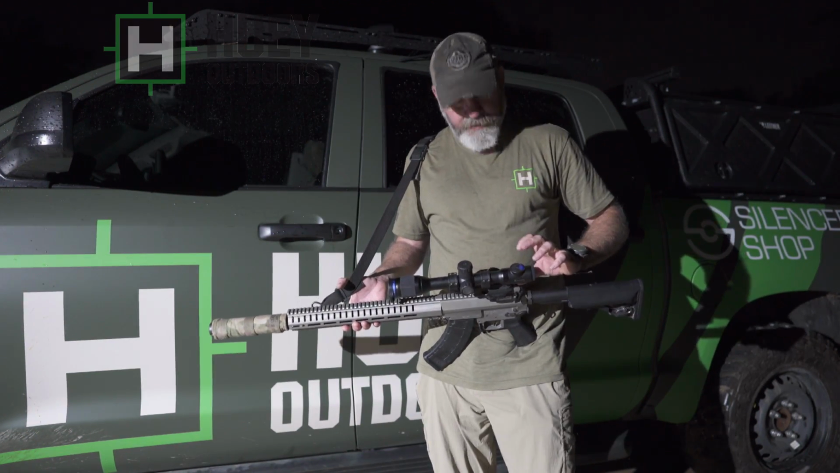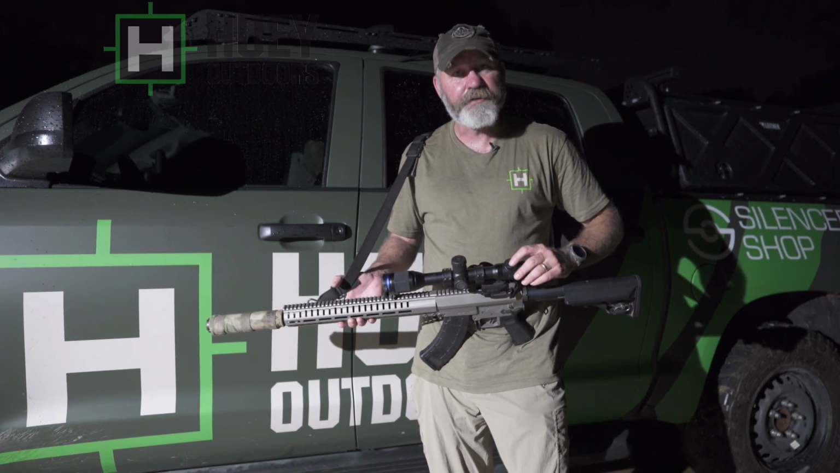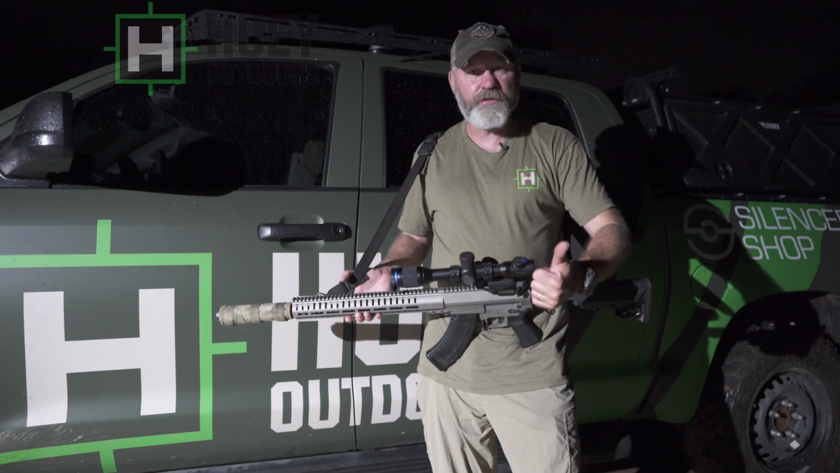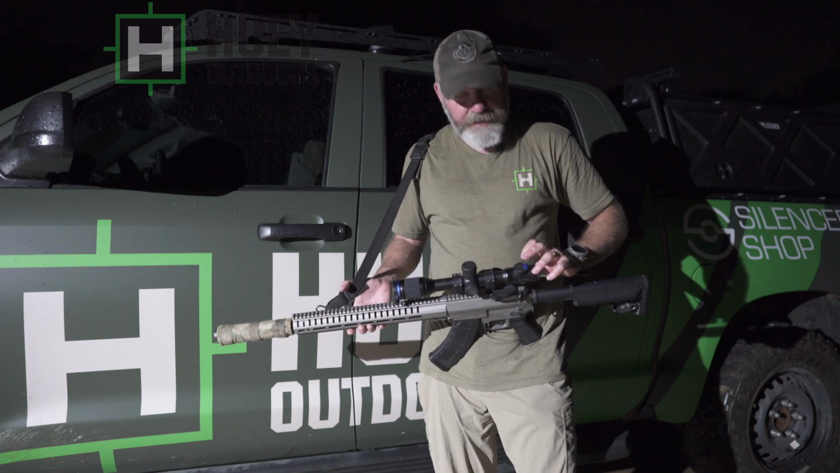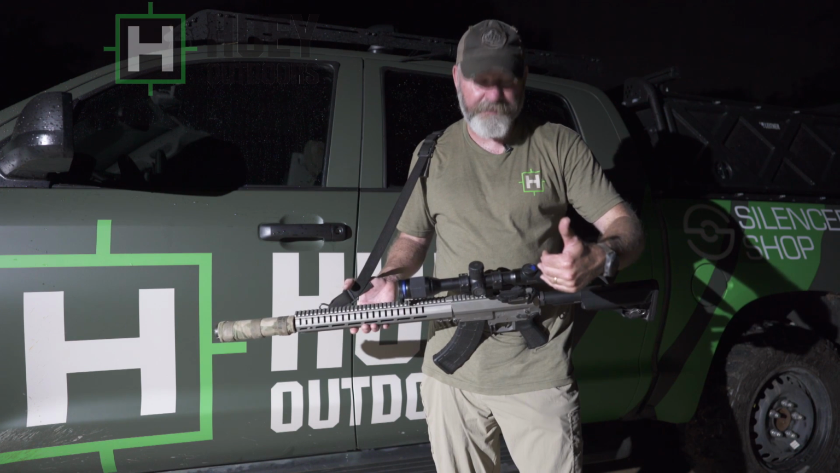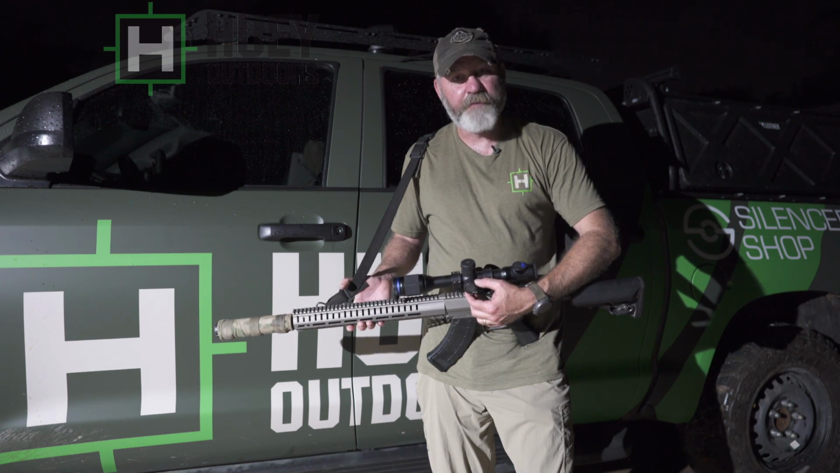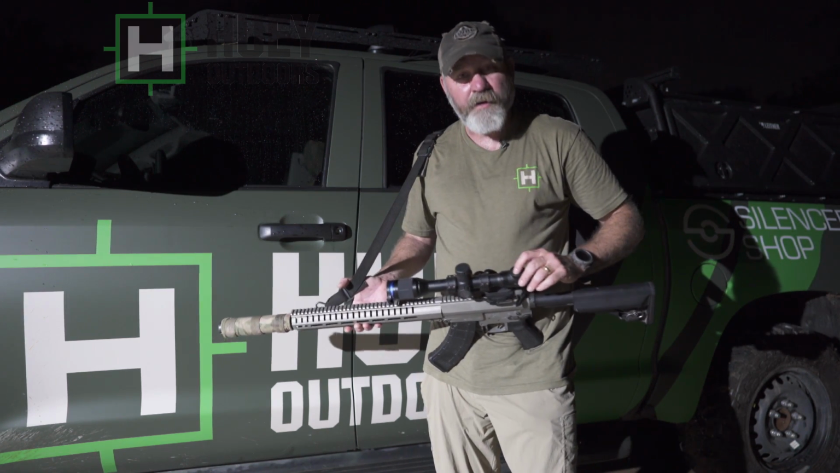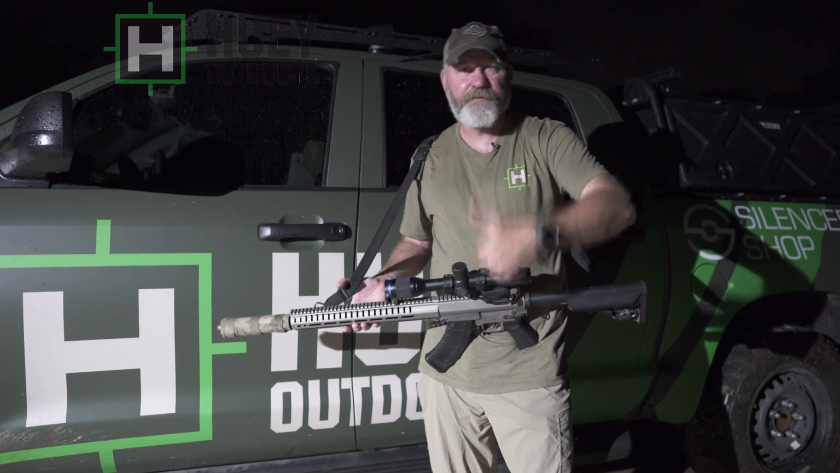The zoom button. On most thermals, we'll just stick with the Pulsar Trails, when you hit the zoom button, it instantly goes to 2x digital magnification, you hit it again, 4x, hit again, 8x. On this one, when you hit the zoom button, it comes up and shows that you're at whatever your native magnification is. And then if you want to, you turn this dial here and it goes 4.1, 4.2, 4.3, 4.5, 5, all the way up. Or you can hit it once and then hit it again and it's 2x, 4x.